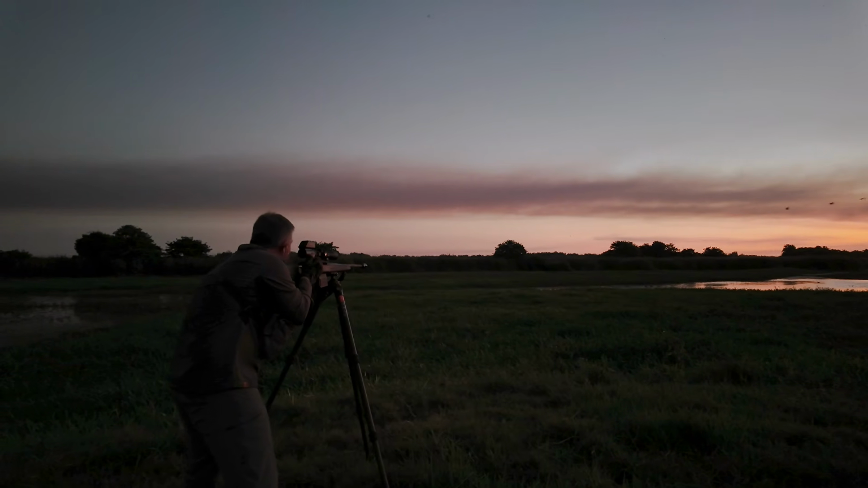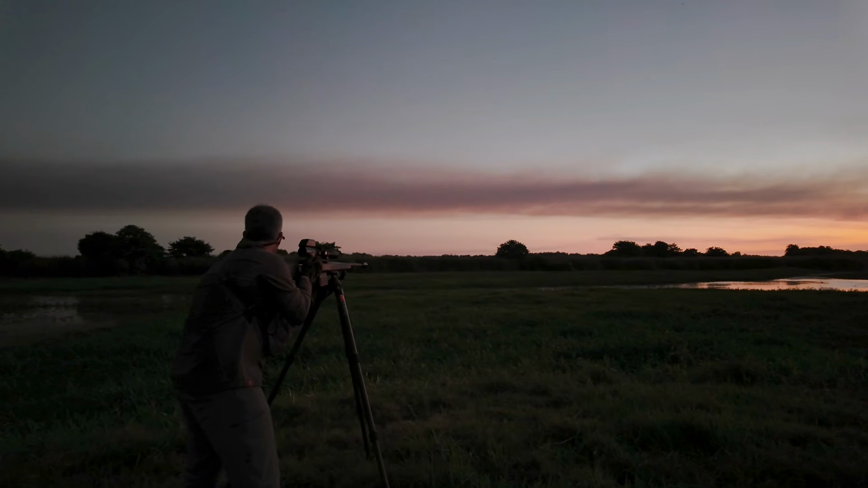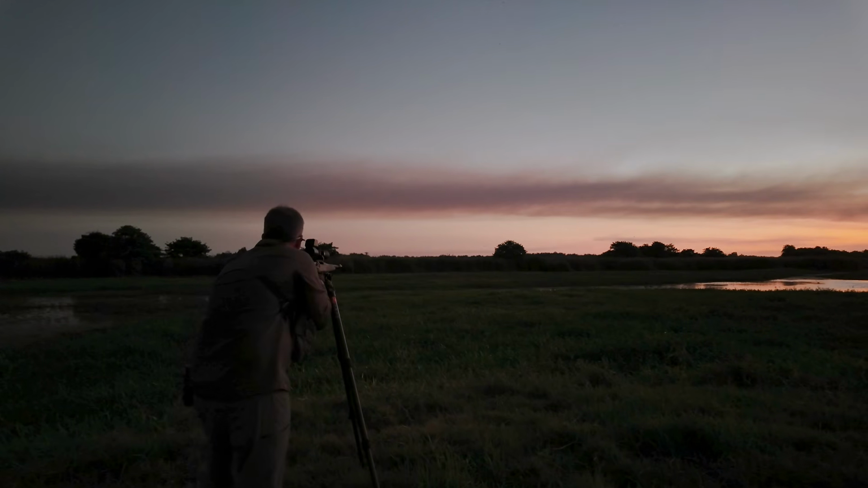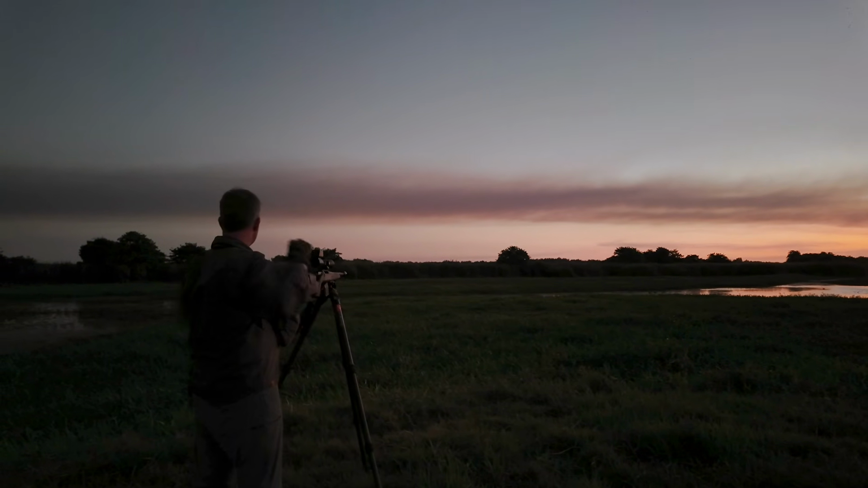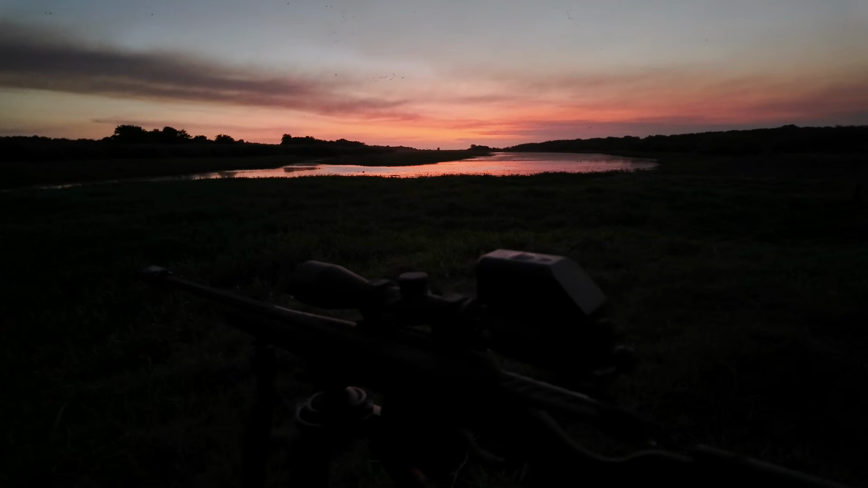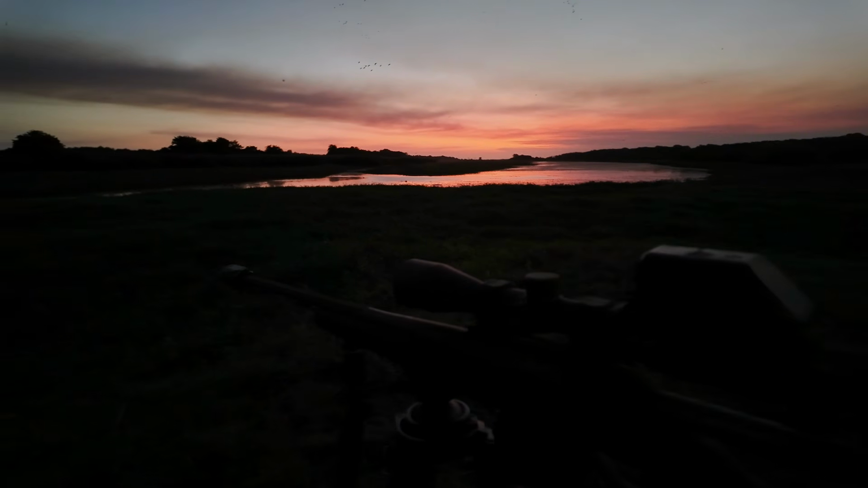Targets to the left. Yep, running now. Yeah, I can't see out there. Those pigs were very, very difficult to see across there. It is nearly dark. I managed to get two though.